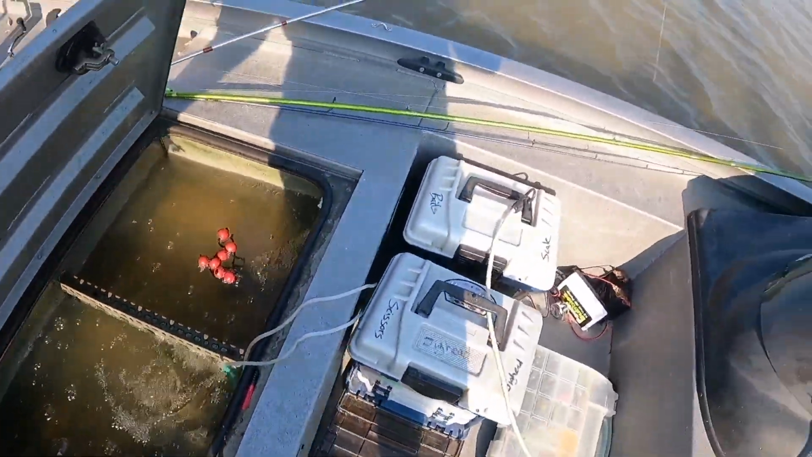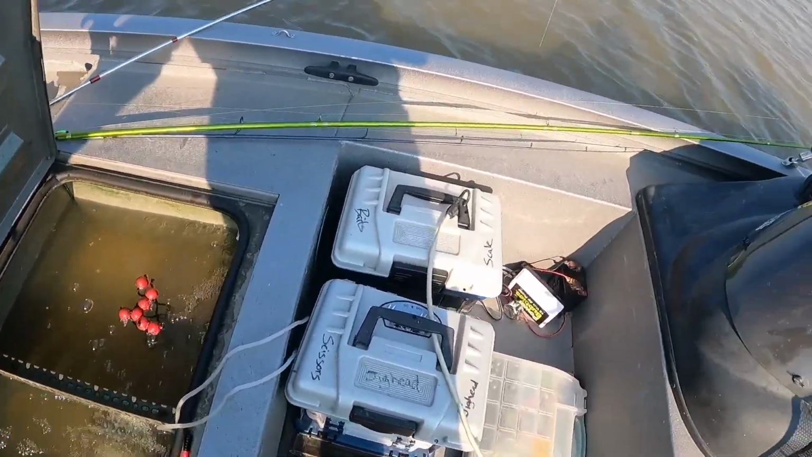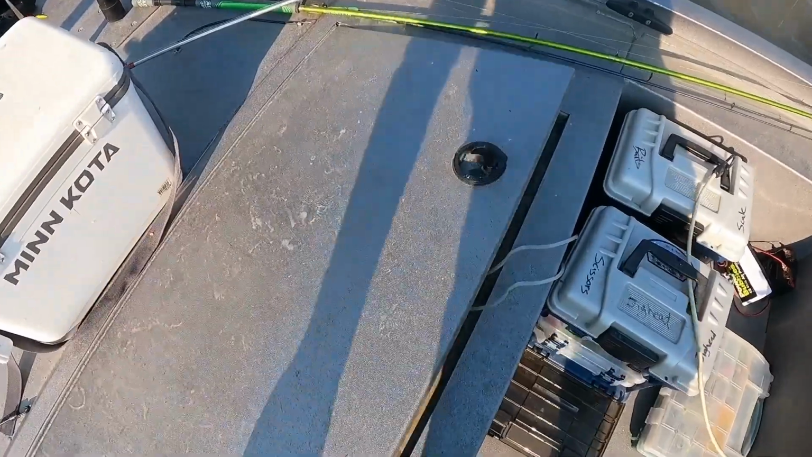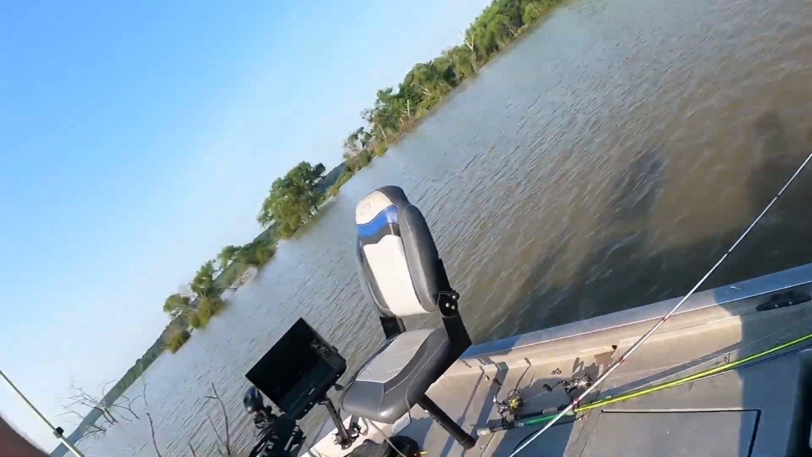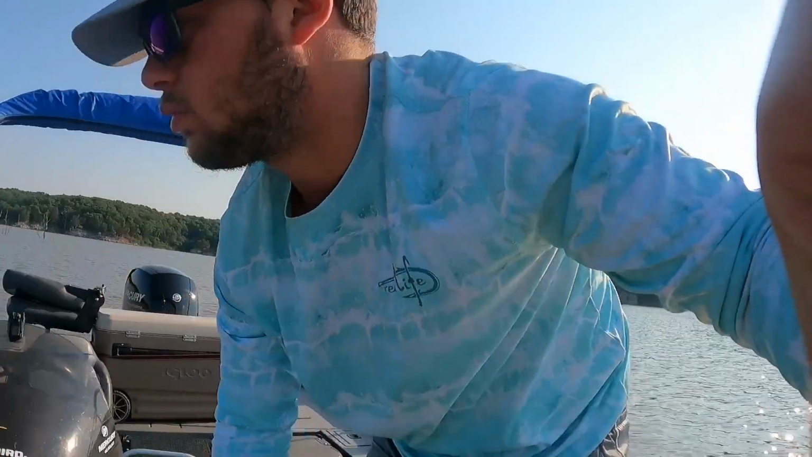But anyway, I thought I'd show you that if you don't have a built-in aerator and all that, it's a pretty easy way of getting an aerator to run non-stop and not having to use your big battery, because that was my issue, I didn't want to kill my big battery for LiveScope. So it's worked out pretty good, and like I said, I haven't killed a fish yet. Anyway, we'll finish out the limit real quick and I'll show you what it looks like at the end.